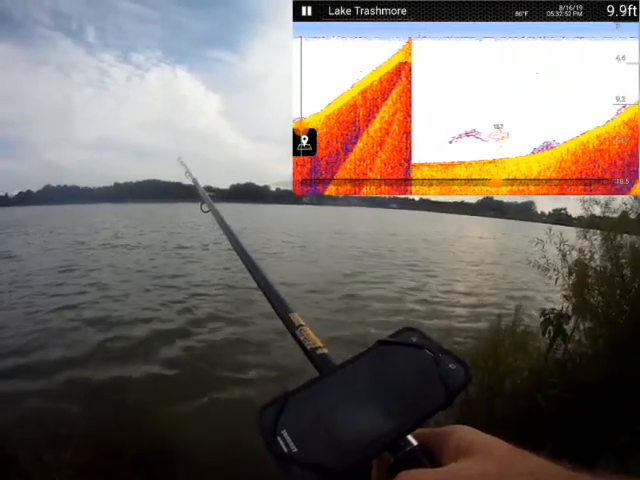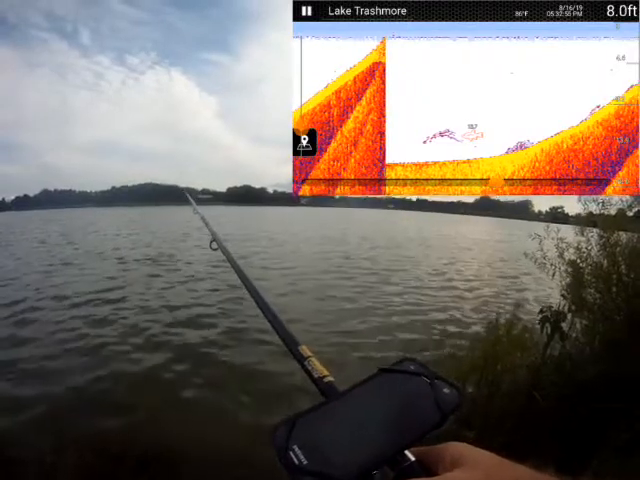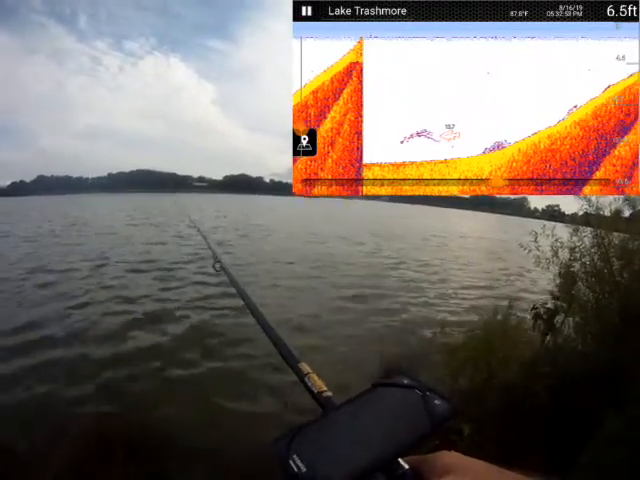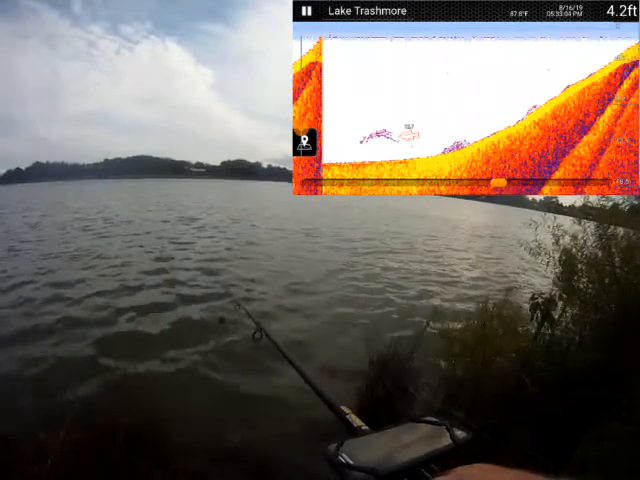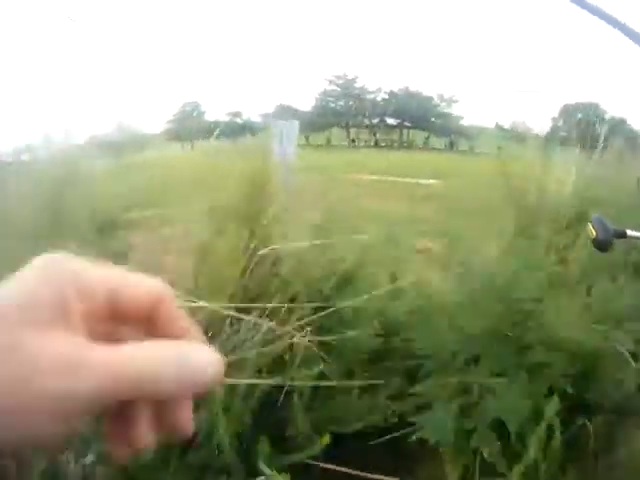I don't know where this huge 30-foot trough is I used to hear about, but I don't see any sign of it, at least not as far as I'm casting out. Maybe all the way out in the middle. Worth trying.